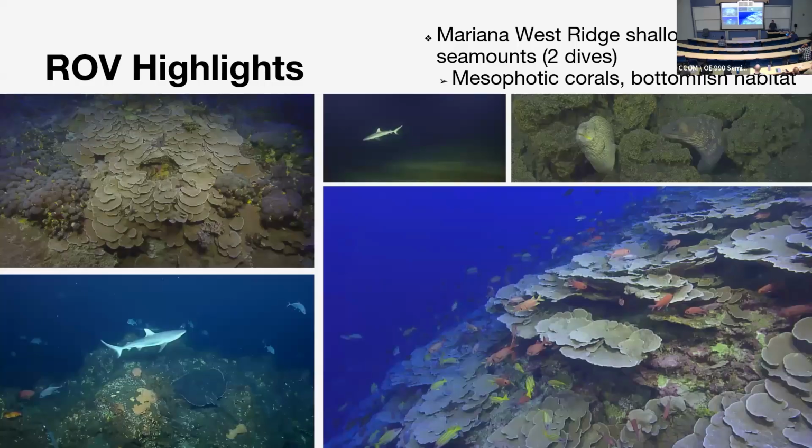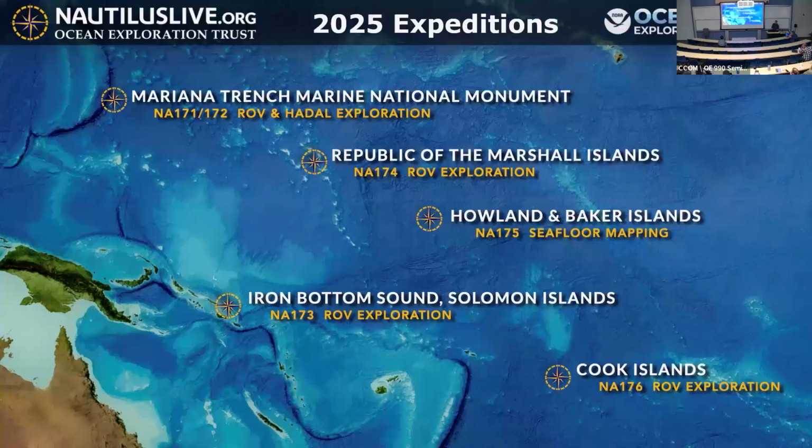Again, something that was unusual on this trip is we got to map these very shallow seamounts, almost breaking the surface, with our deep water multibeam. It was a little scary sometimes, wondering if we were going to navigate too close to these reefs way out there. And then we were able to do relatively shallow ROV dives and discover these mesophotic reefs that were fairly pristine and really interesting. So that was some of the highlights from the Mariana region.